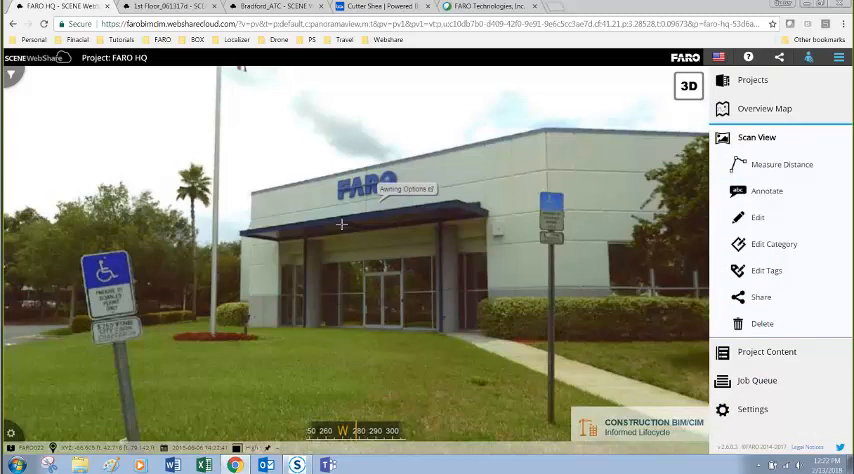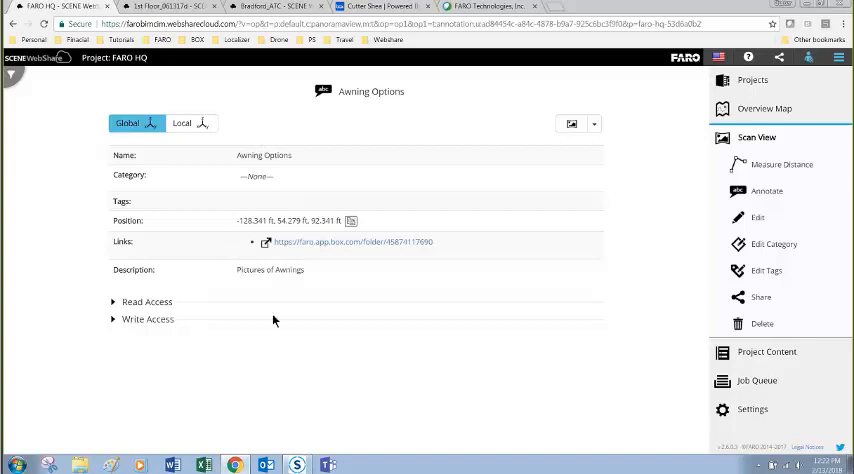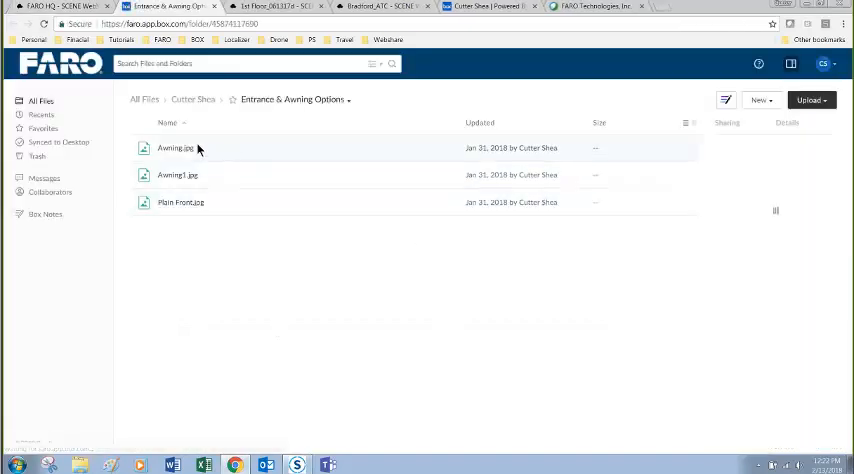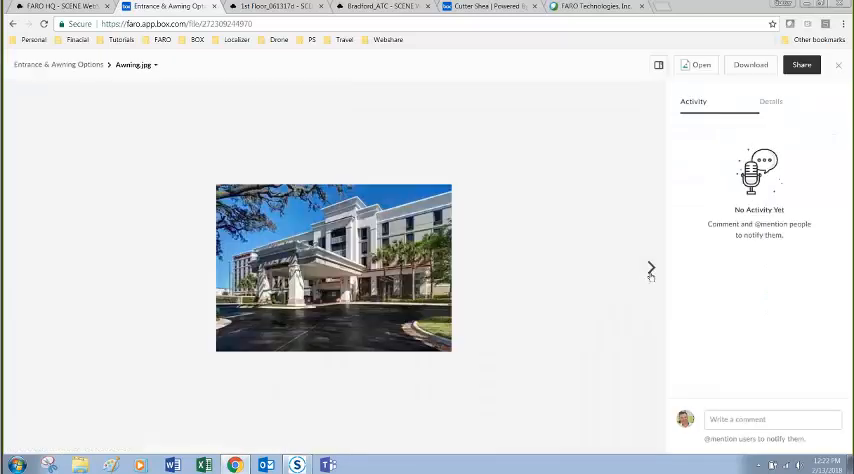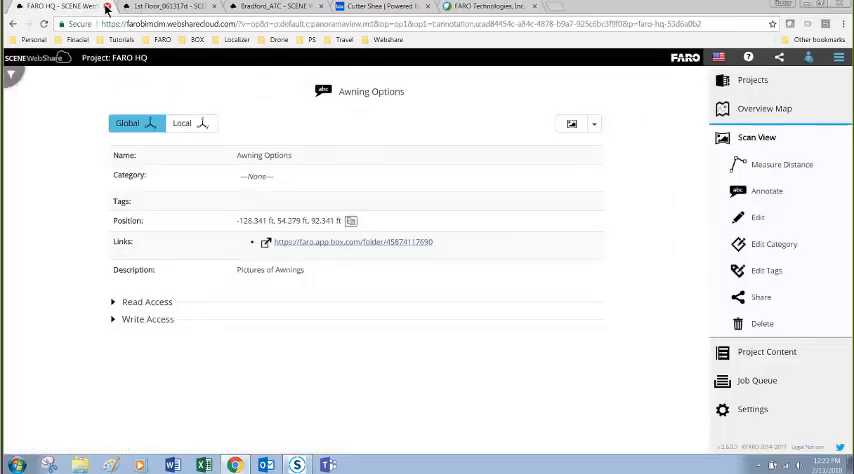So now if the general contractor or building owner were to go to the scan, they could check out this annotation, check out the notes that have been left, and here is the link taking them now to the awning options, which they could then choose and move forward with the rebuilding of the front entrance. So there was my first example.